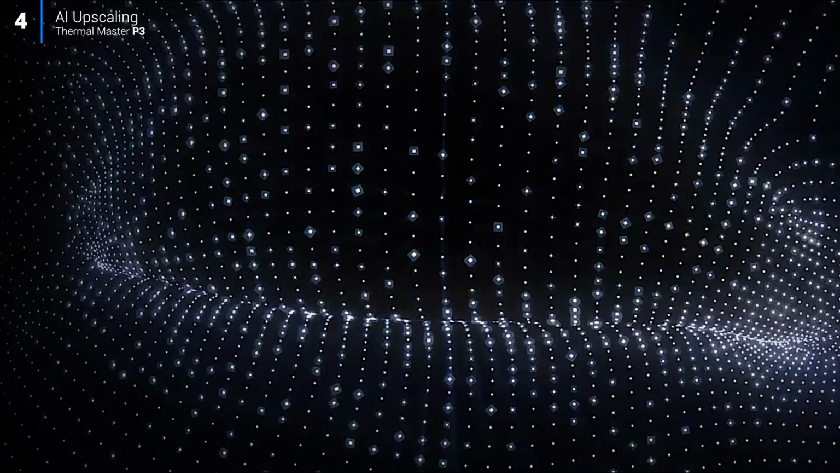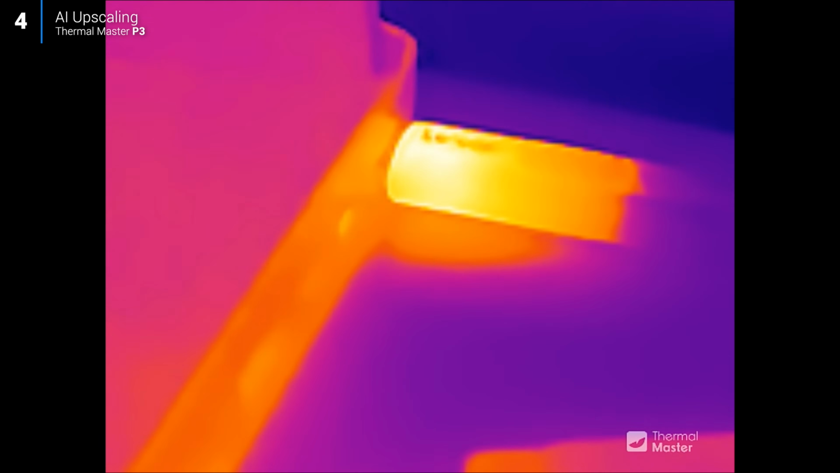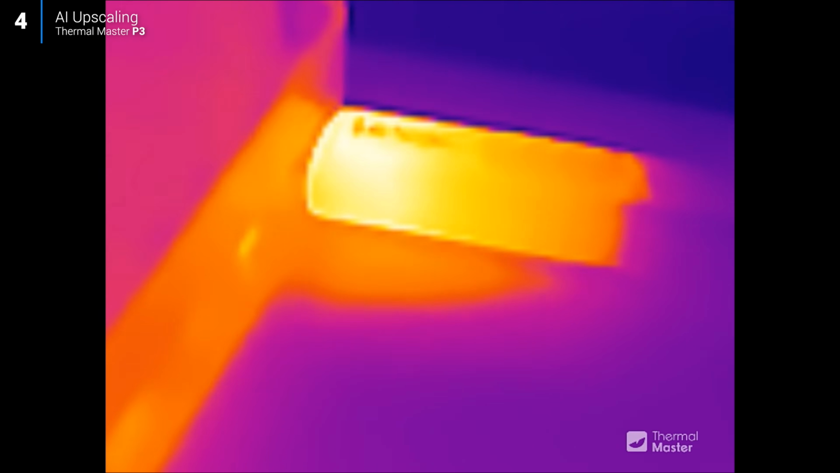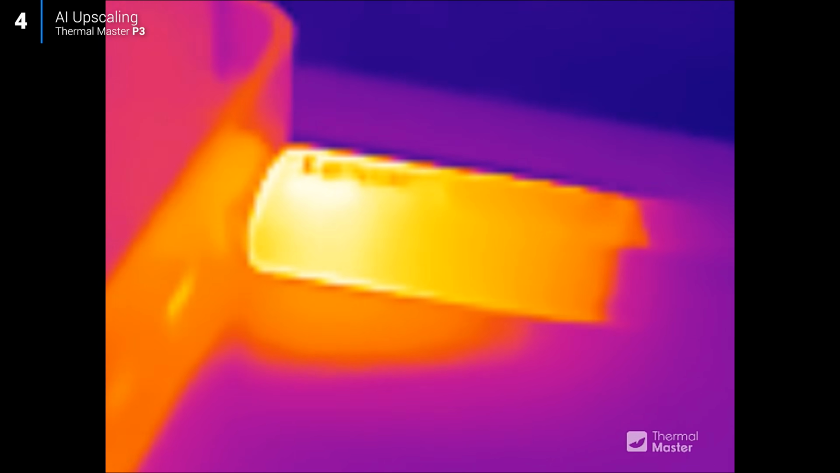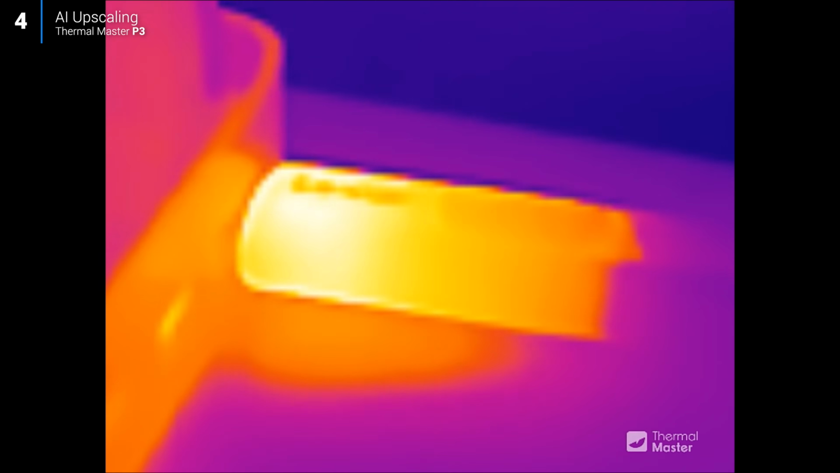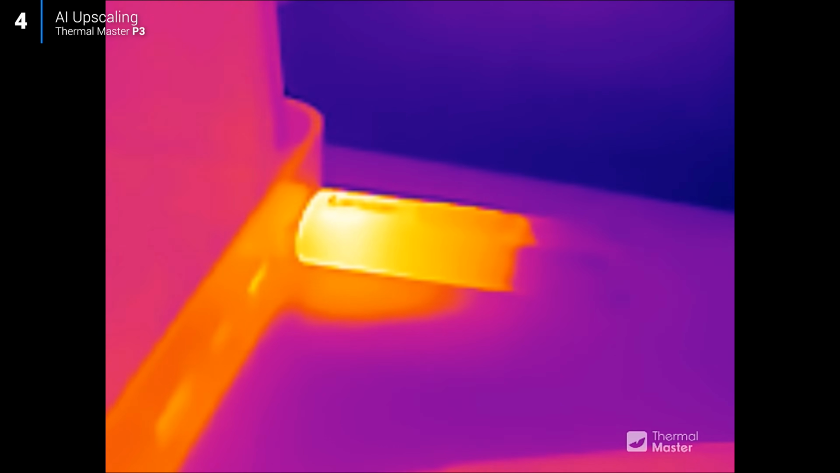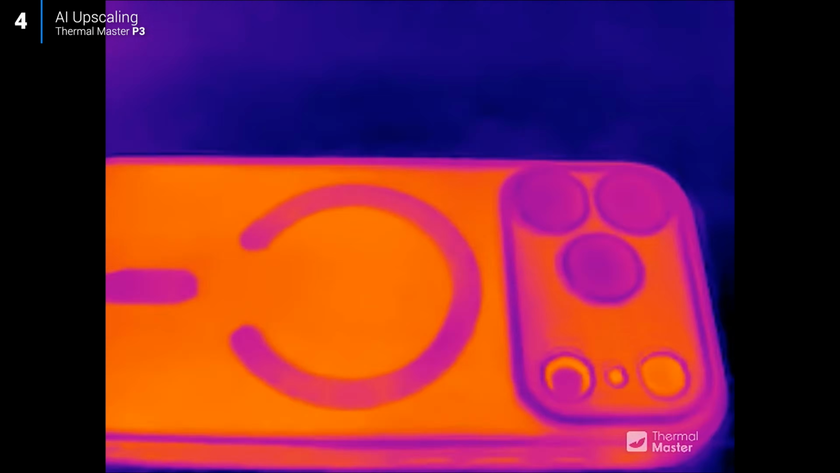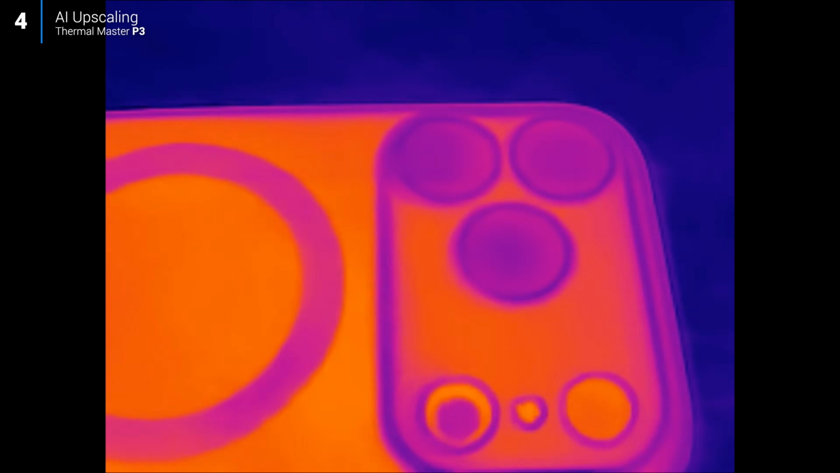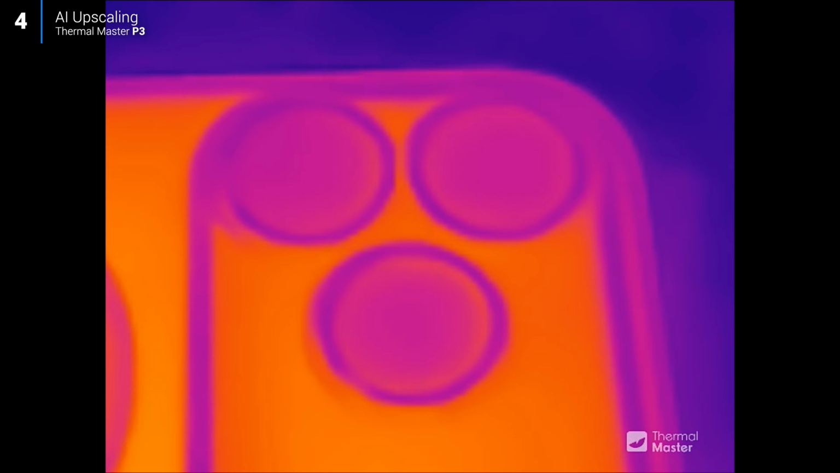Thermal Master also makes quite a big deal about its AI-powered 3x upscaling. Honestly, that wasn't the feature that impressed me the most. Sometimes it helped, sometimes I actually preferred the original image. I also noticed the occasional artifact around sharp edges. If you took the AI away tomorrow, I would still happily use the P3. If you took away the manual focus, I would miss it immediately.